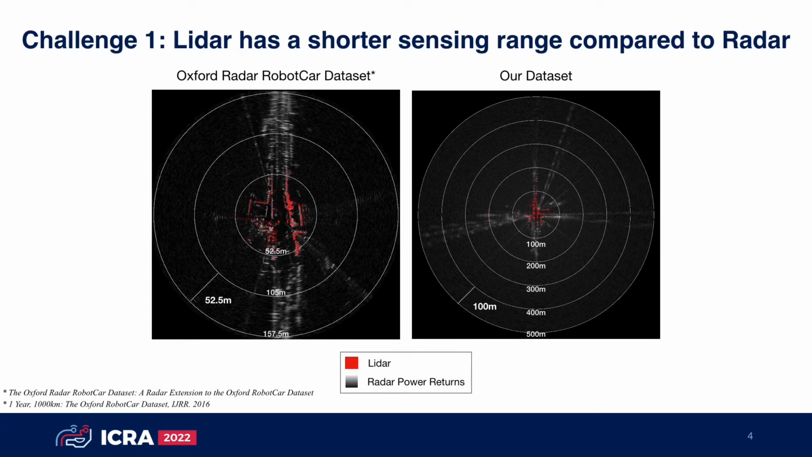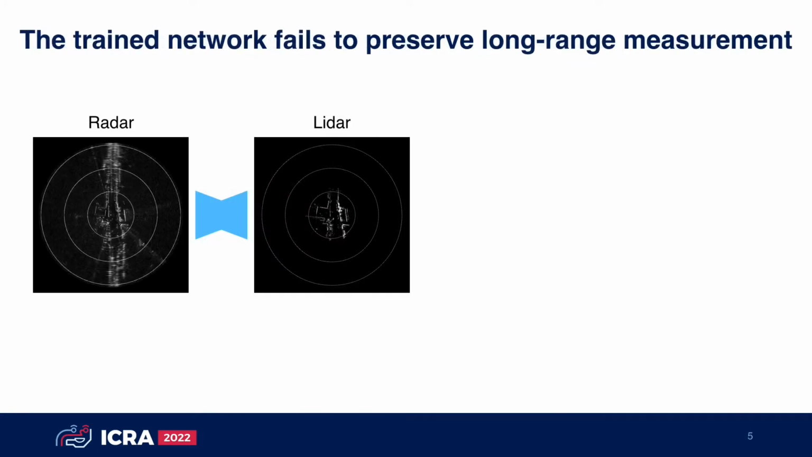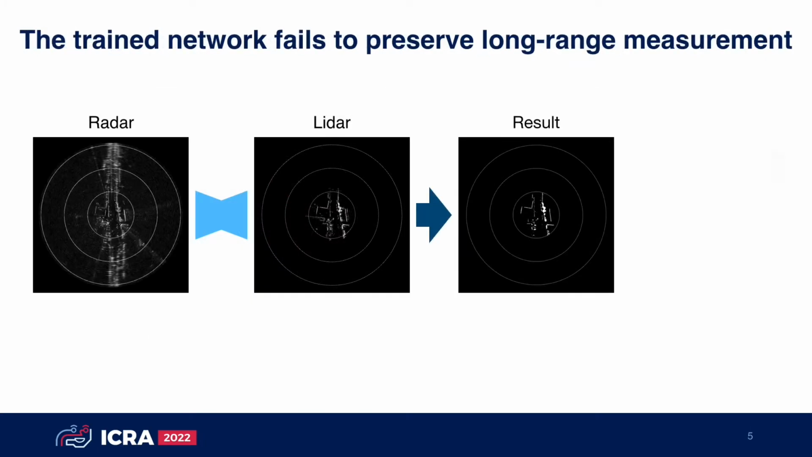However, there are still several challenges remaining. The first challenge is that radar sensing range can be limited by Lidar, because Lidar has a shorter sensing range compared to radar. After leveraging Lidar's supervision, the radar long-range sensing property is degenerated by Lidar.